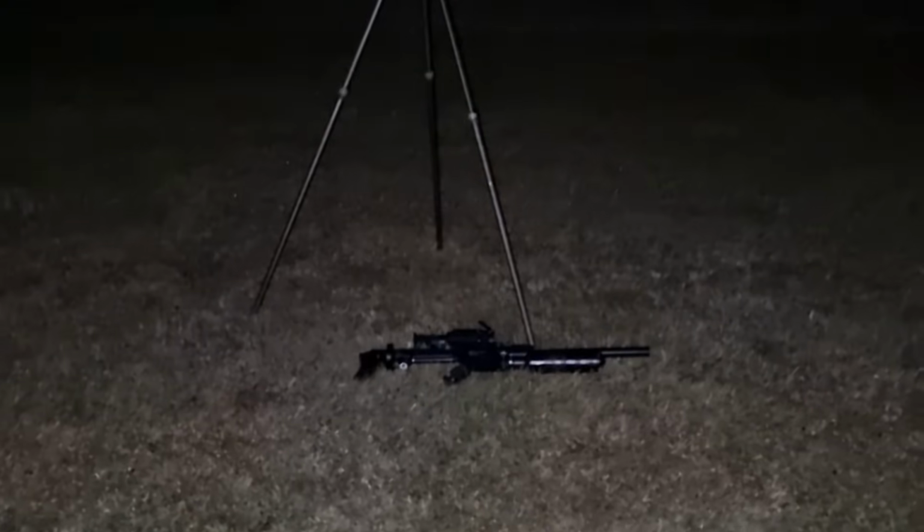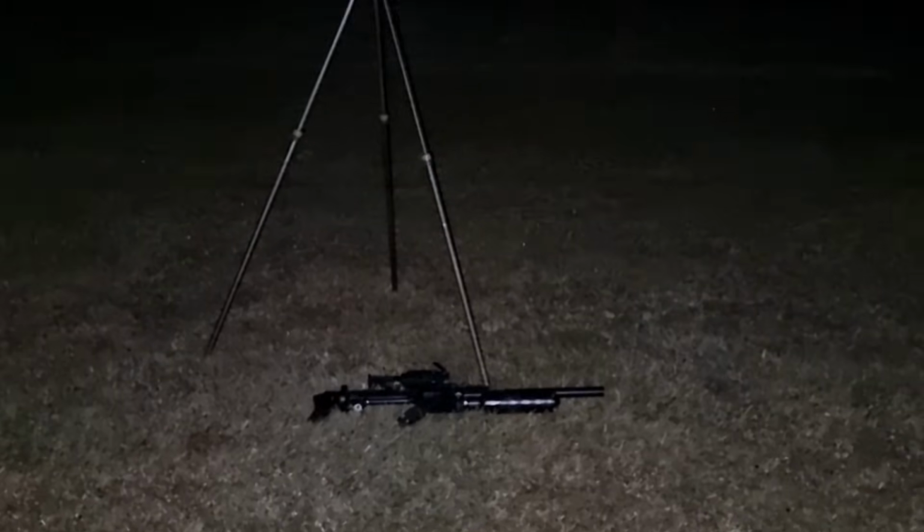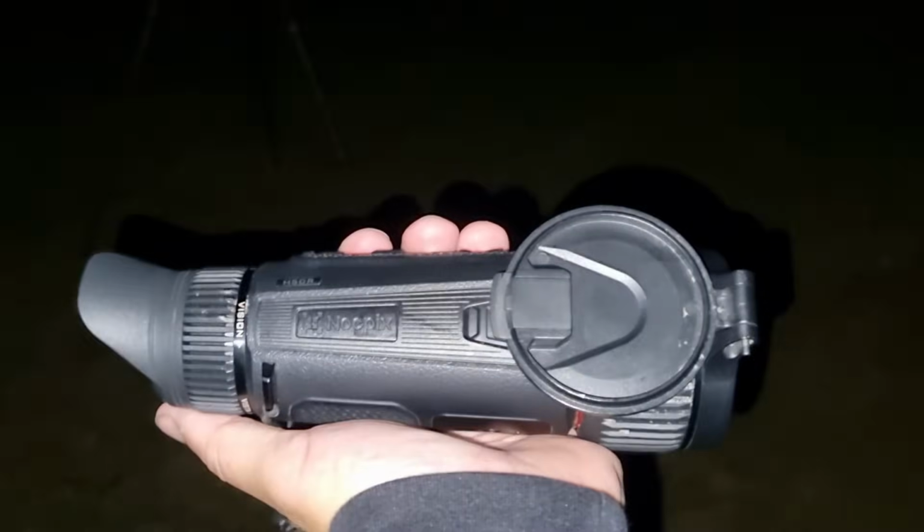Rabbit number 3 for the evening. I'm using the trigger sticks from a standing position. This rabbit was around 71 to 77 yards and there was another one then around 50. I'm using Night Pearl's Vista, I think it's a 50mm, to help me spot them. A cracking little thermal spotter.